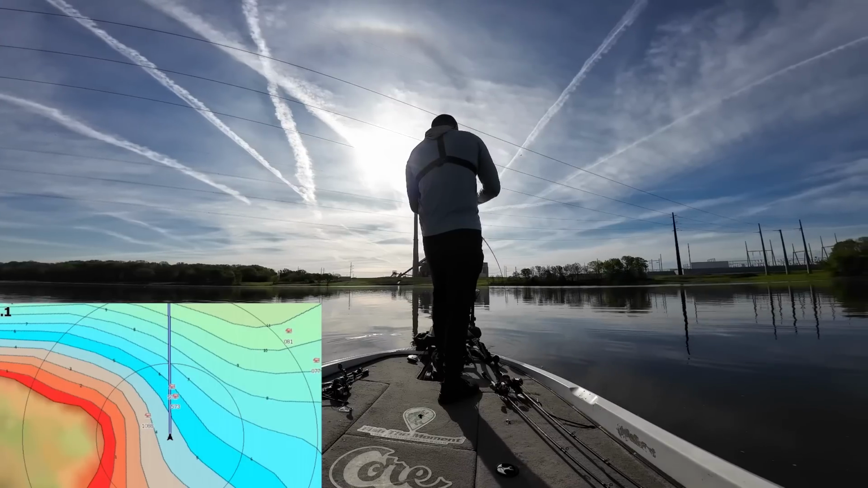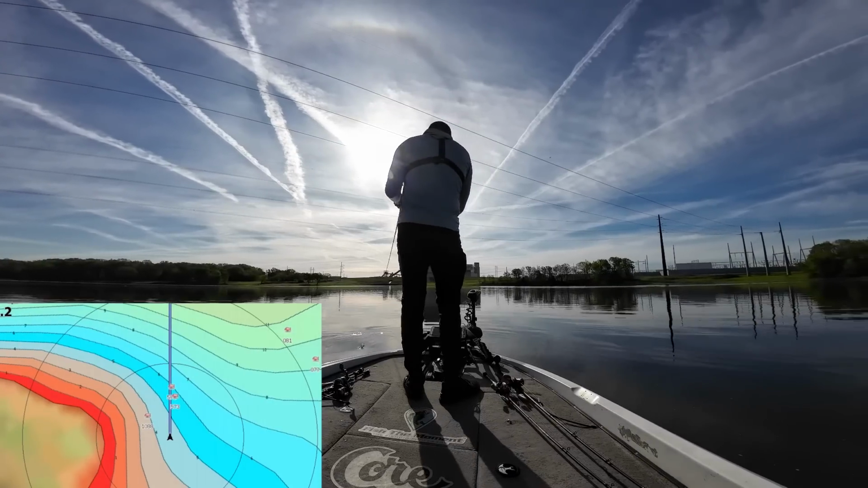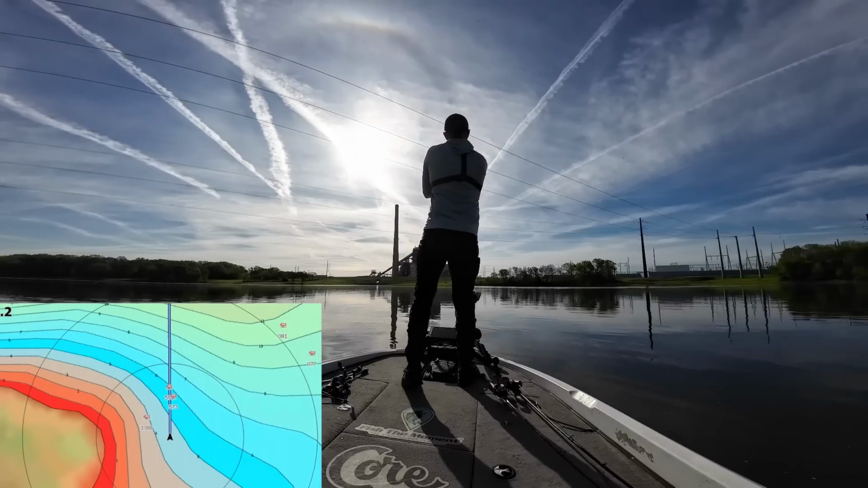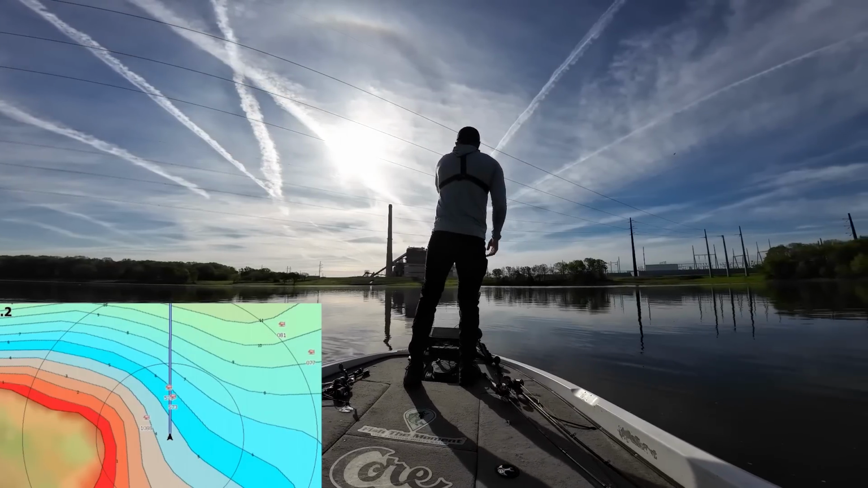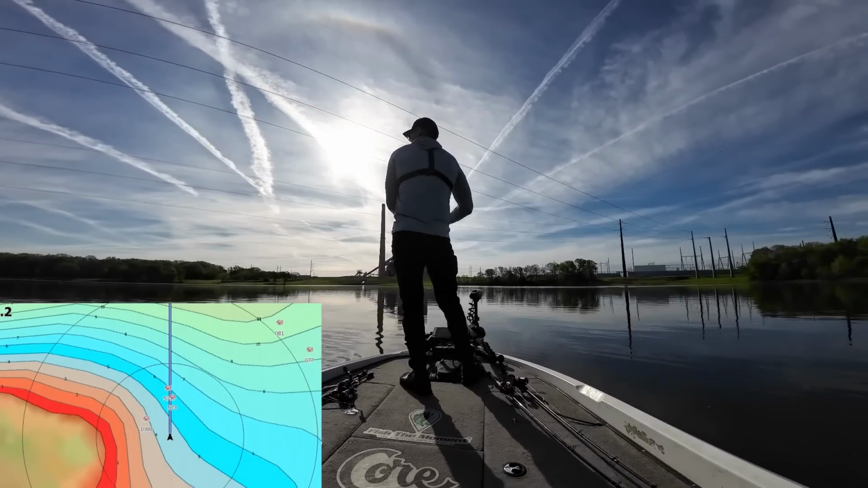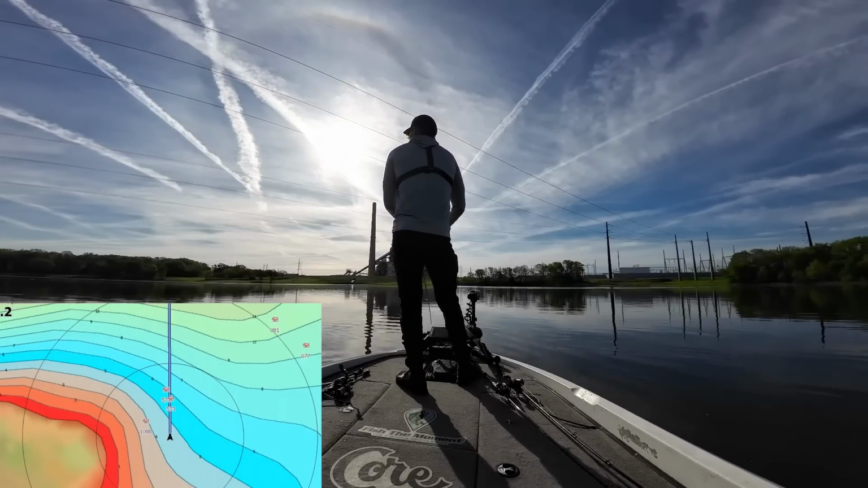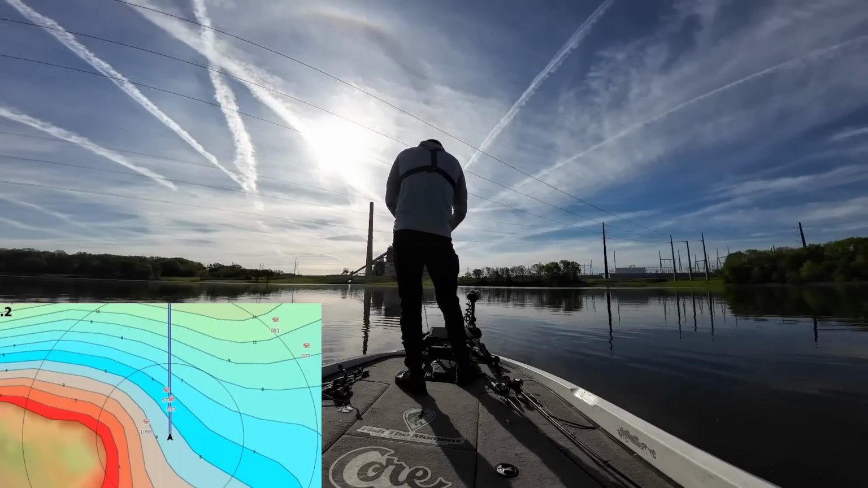One more cast down there, just see if we can get anyone's interest. And then we'll keep rolling. We'll keep the spot in mind because there's definitely some fish here. They're not that many. There's a few though.